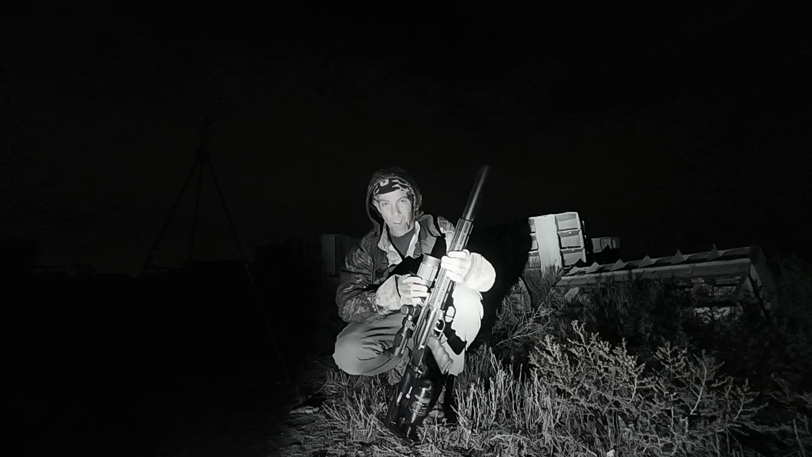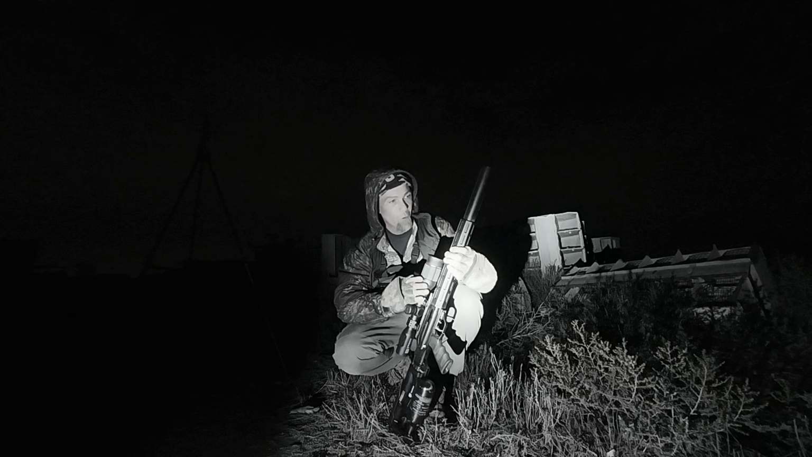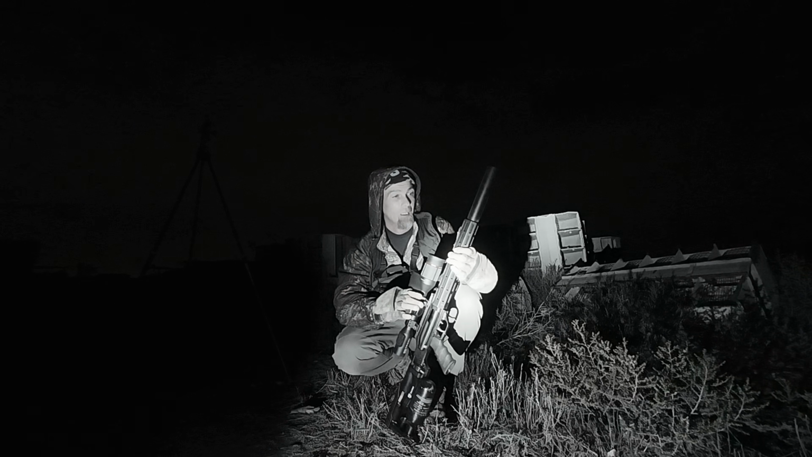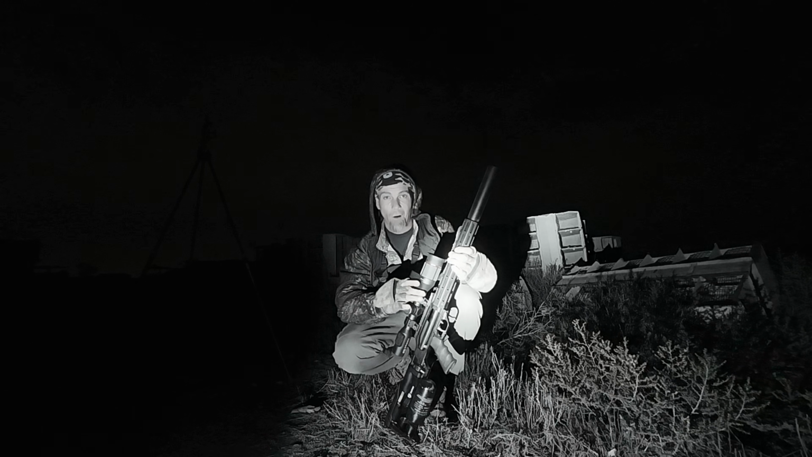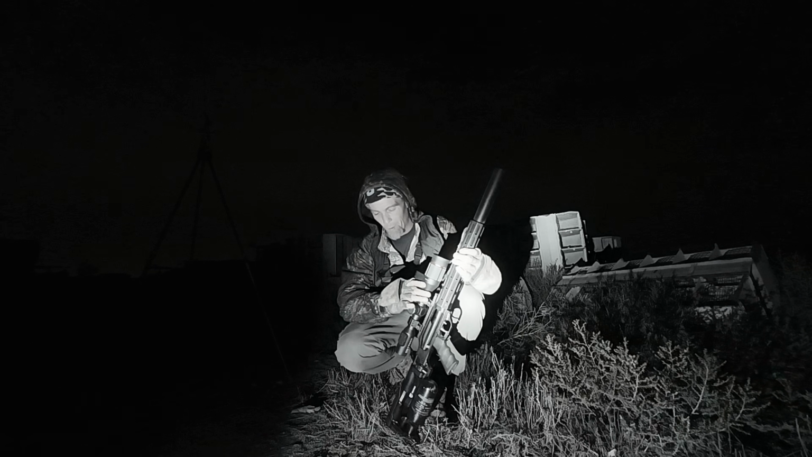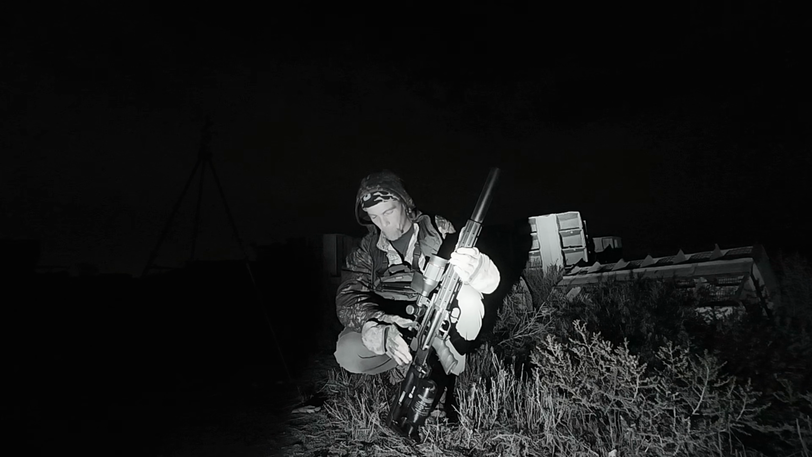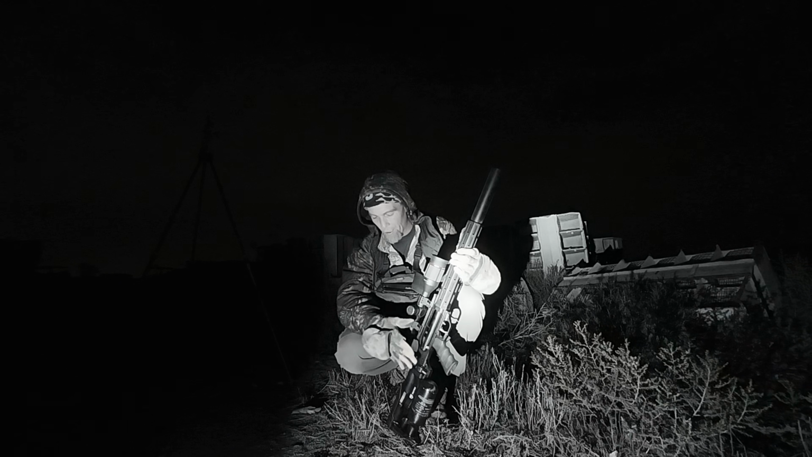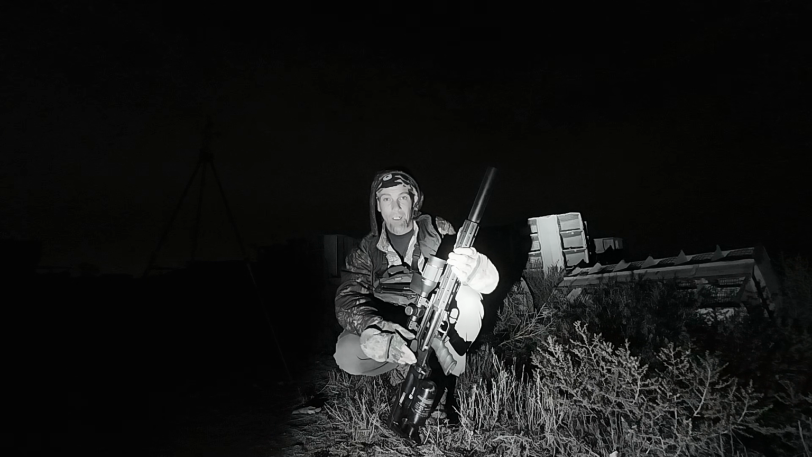But as far as the Taipan Slash goes, this seemed to work pretty well for me. Very nice gun to carry around. Seems to be pretty accurate. Definitely has a good amount of power for a 25 caliber, and having the semi-automatic is definitely helpful in certain situations. Good trigger.